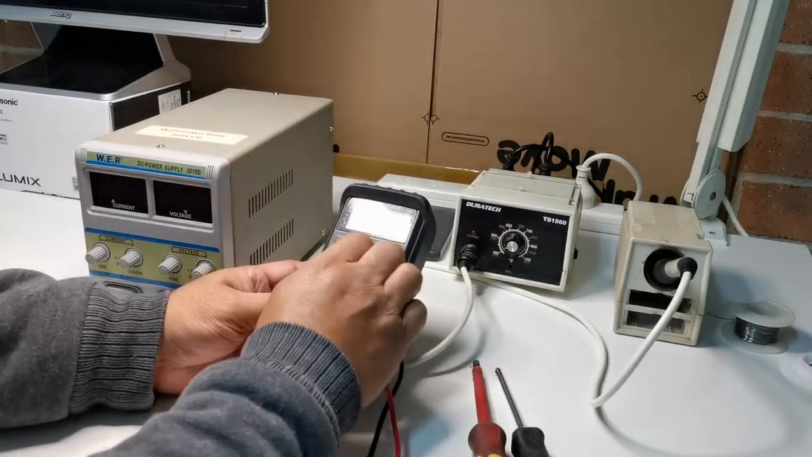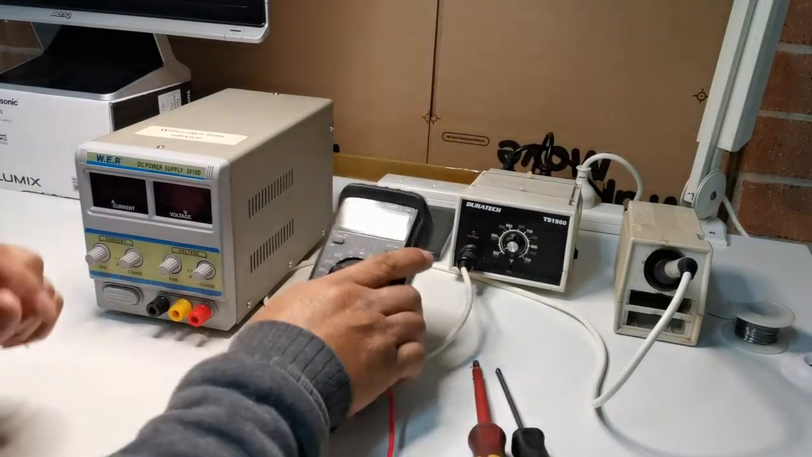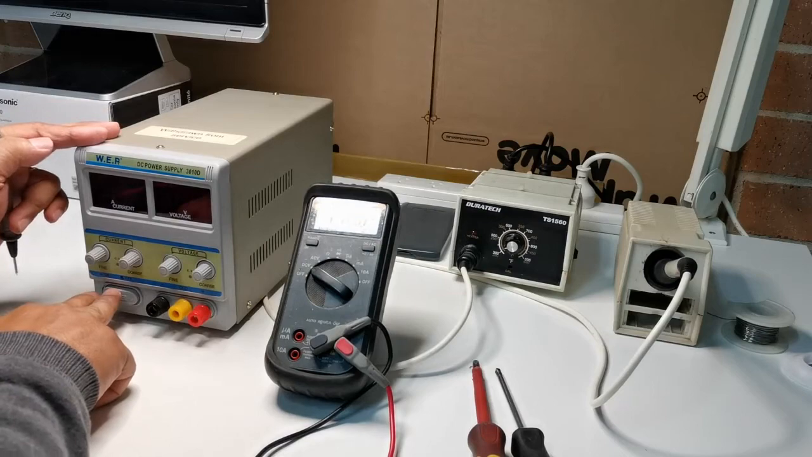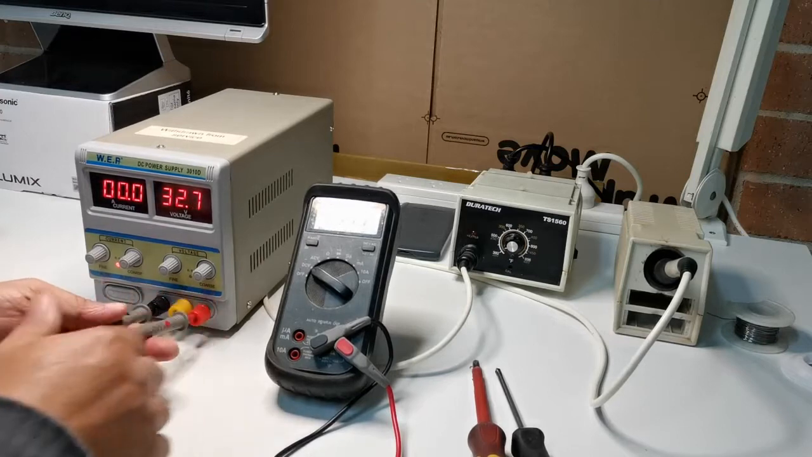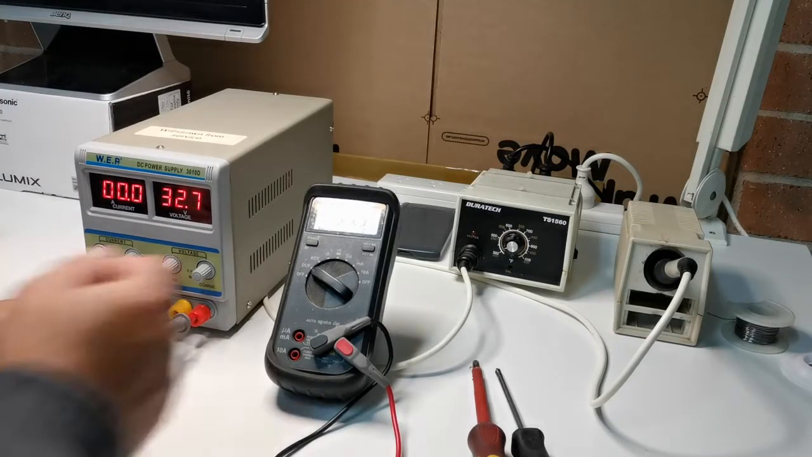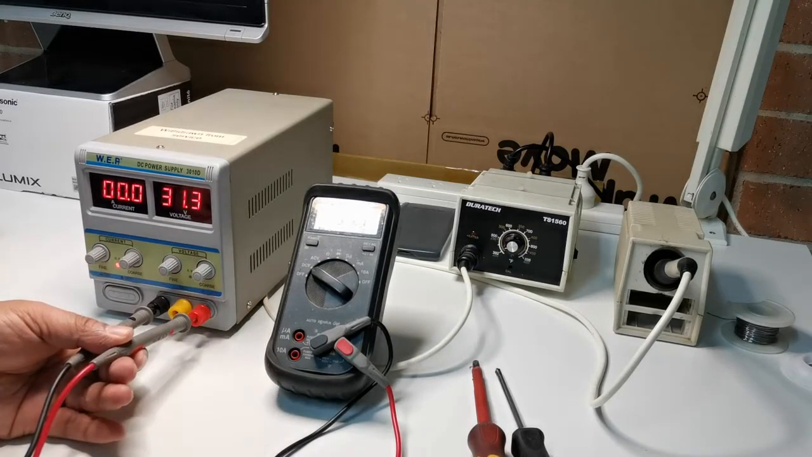Okay, let's set the voltmeter to DC and it's powered up. Okay, we have 30 volts. 33, and you can see the voltage is gradually decreasing.